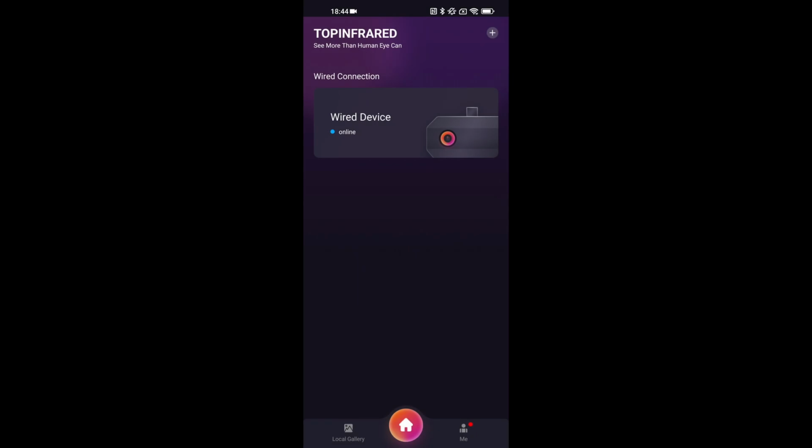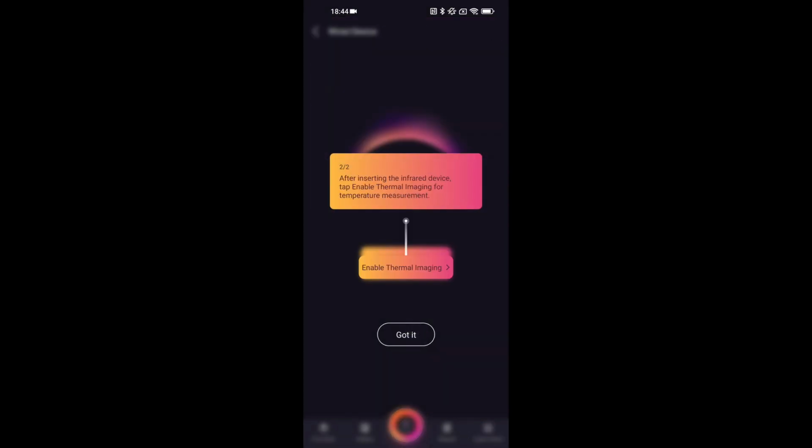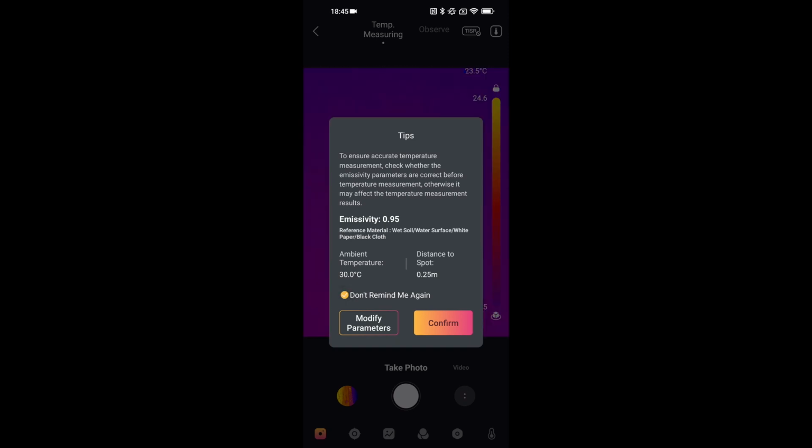If the camera doesn't start automatically, tap the Wide Device button at the top of the app. Read through the next few pop-ups to understand what the additional settings control. After that, just select Enable Thermal Imaging. You can switch between color palettes, adjust brightness, and take photos or videos directly from the app.